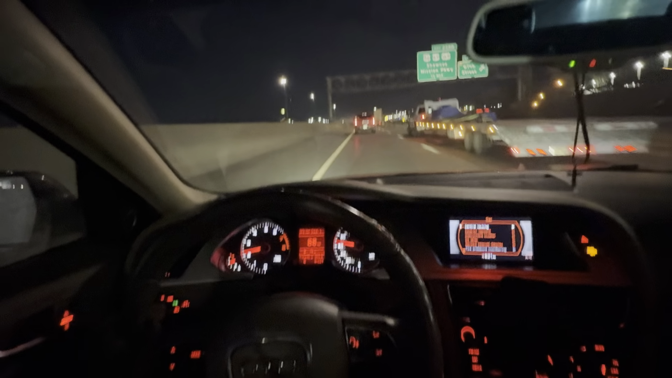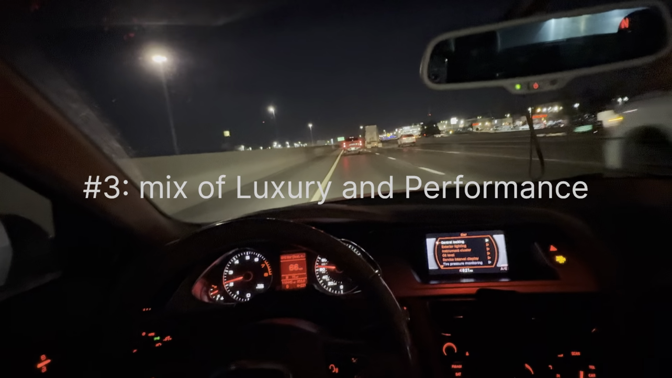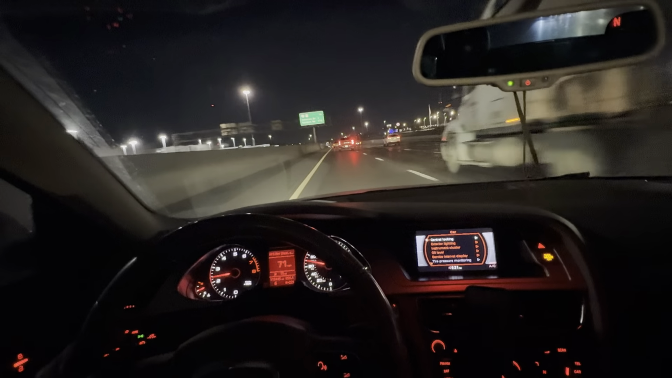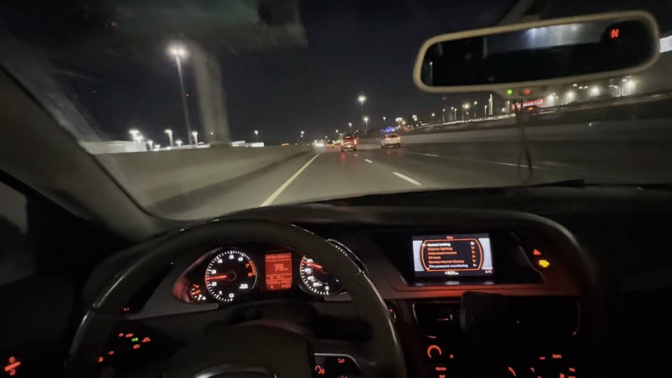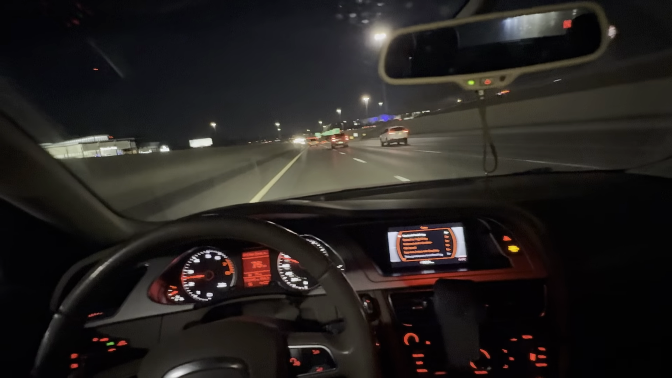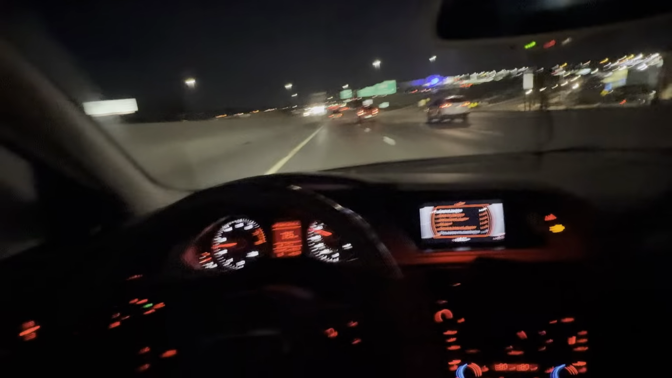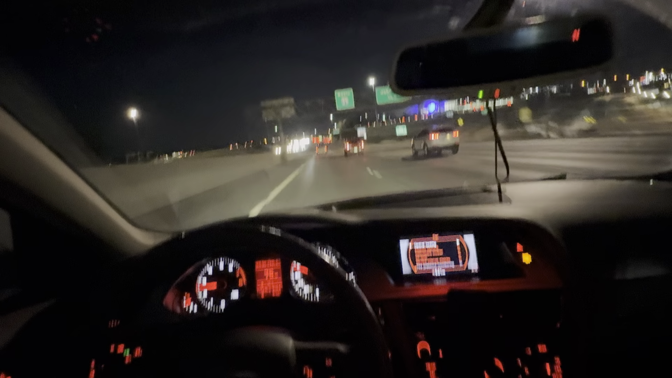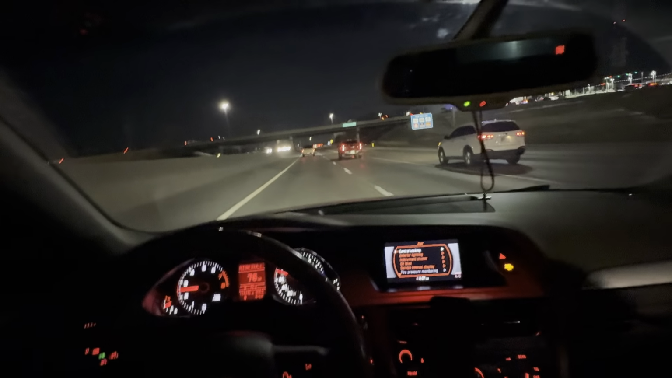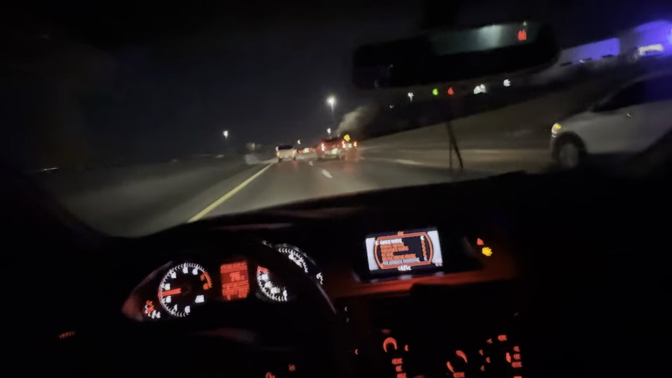The third thing I love about this car is just the mix of performance and luxury. People might say I should have got a S4 or whatever. Maybe I should have, but this is good enough. I have a manual transmission and I have a 4-cylinder turbo that is not a slouch. This car does get up. So whoever's sleeping on the A4, stop sleeping, because these are not no slouches.